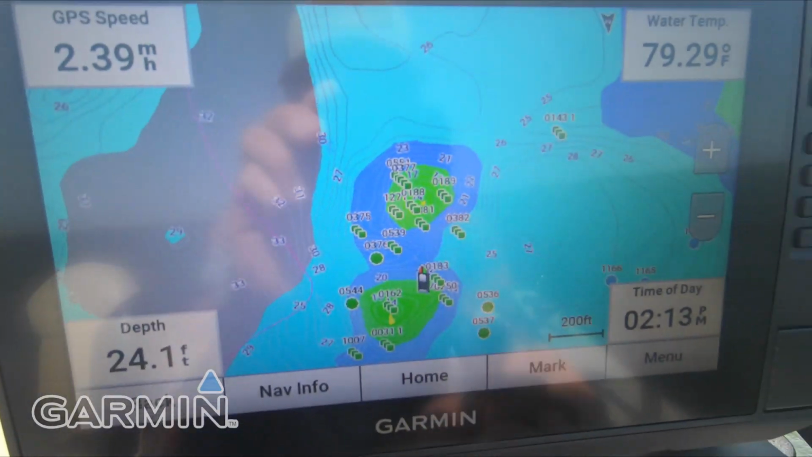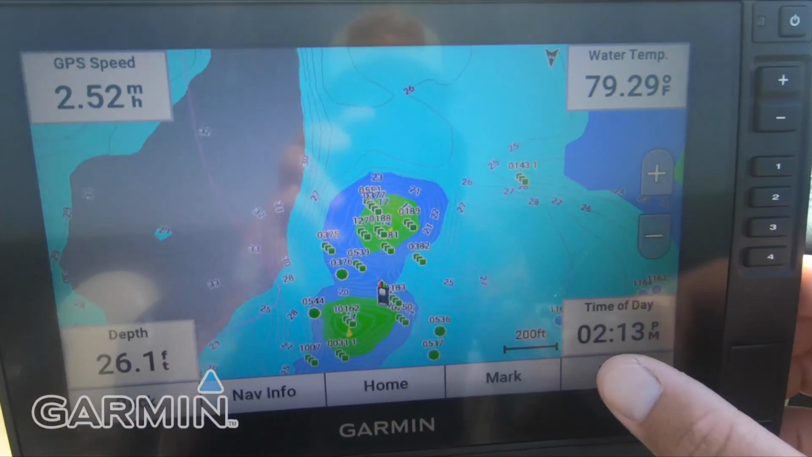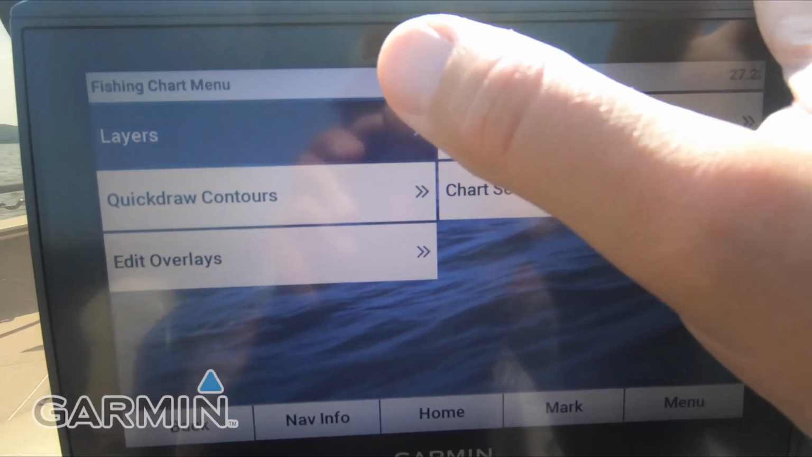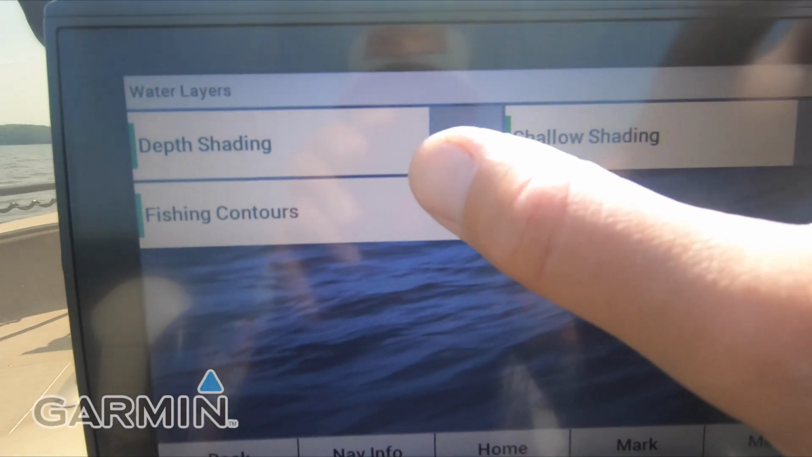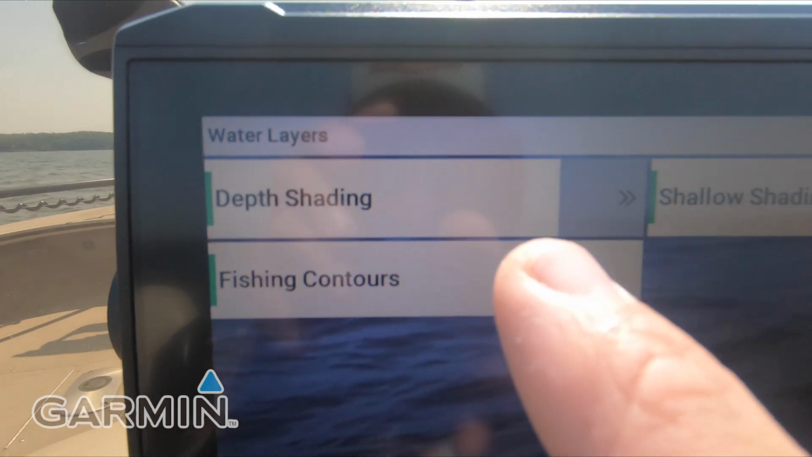So yeah, in looking at the map here, you guys can see that I've got some cool colors on my map. That's Garmin's depth shading feature. If you guys have one of these units, all you've got to do on the fishing chart is go to menu, layers, water, and then depth shading. So you'll see with that green highlight to the left of depth shading, that shows that it's on.